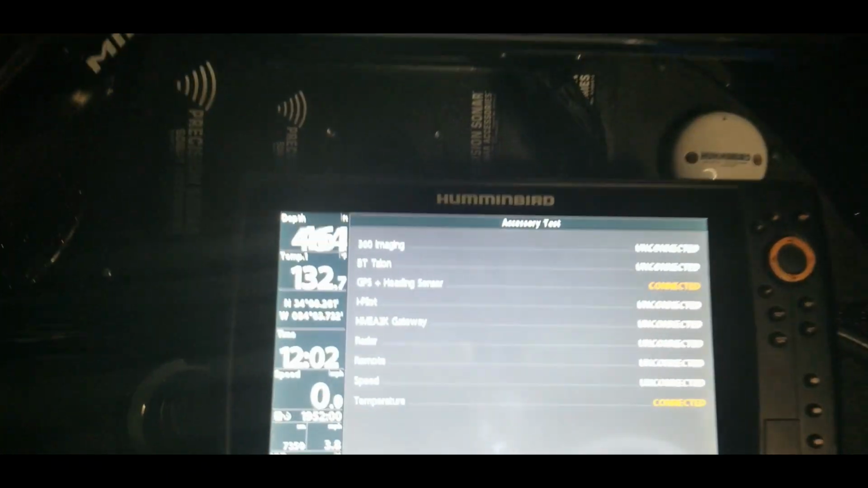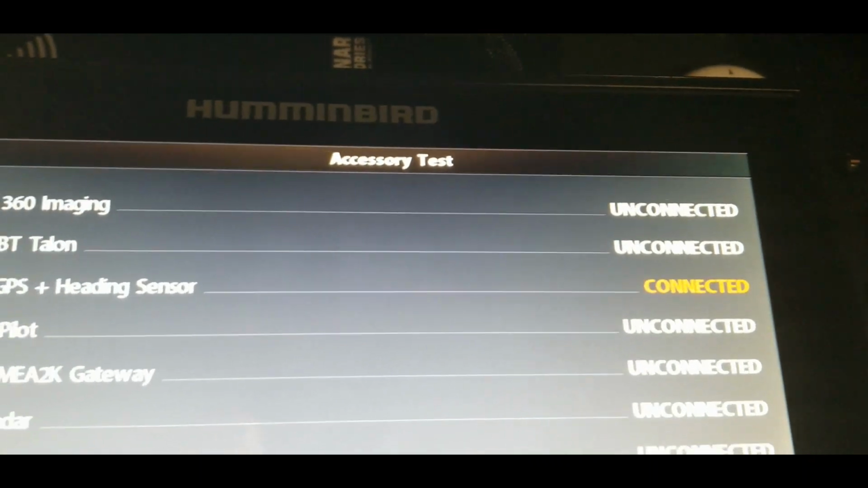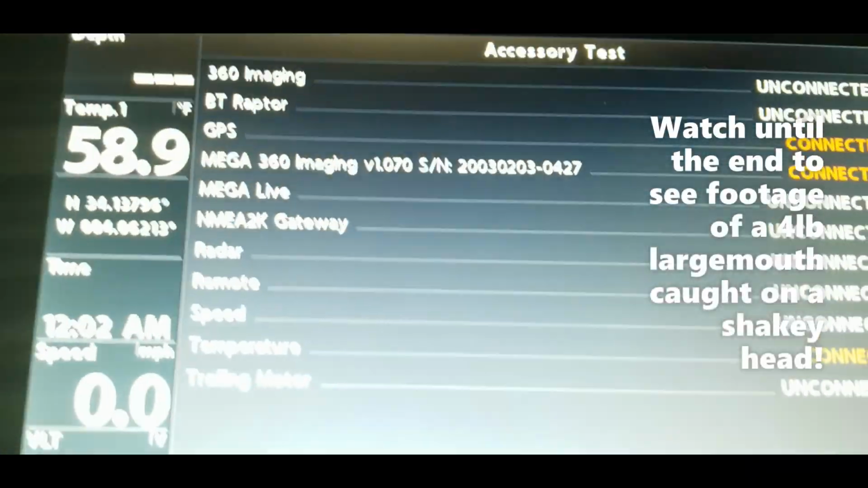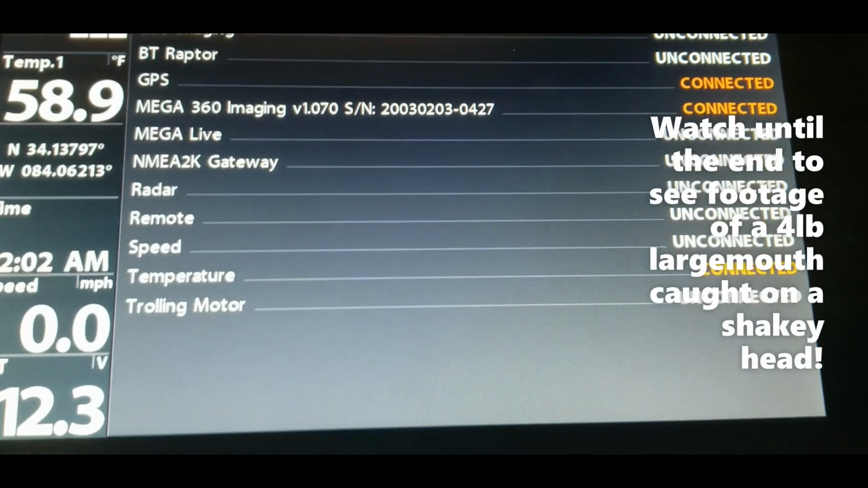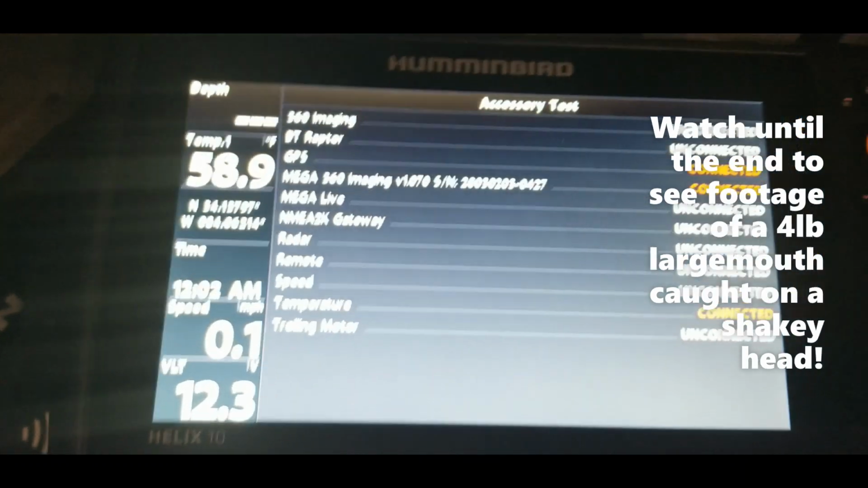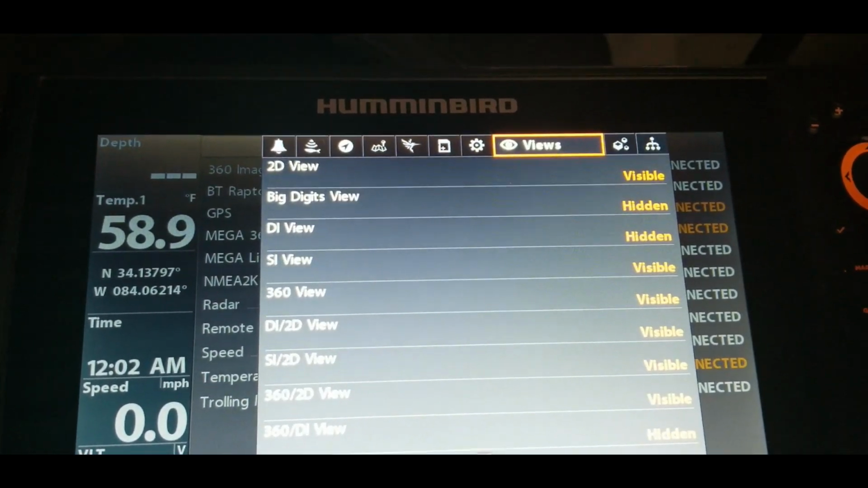All right, so here at the front of the boat, pretty much the same thing. Just take a look at the accessory test screen and see what is connected and what's not connected. That's just something that I do on a regular basis whenever I'm out on the lake. Just make that a habit so that you can see as things are connecting to the systems whenever they boot up. But for what we're doing now, let's go ahead and hit the menu button and go all the way over to the network.